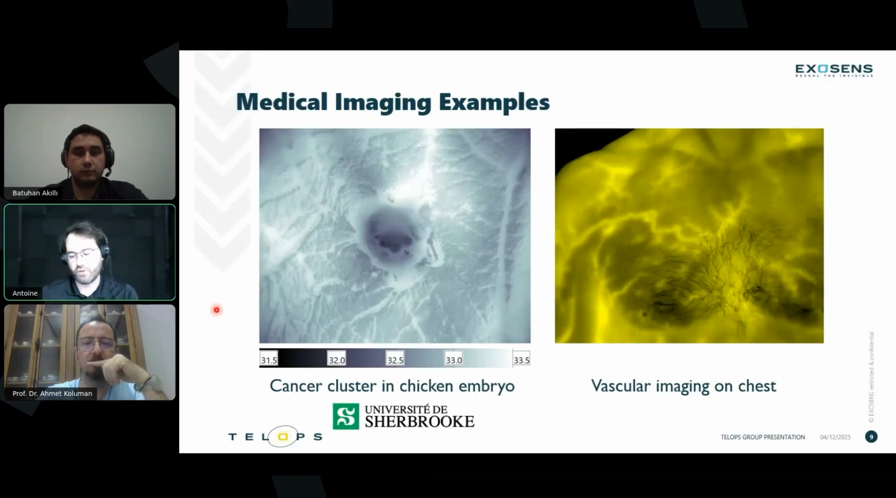So I'll show you a few examples that were taken with Telops cameras. One great example here at the University of Sherbrooke in medical research. They were looking at cancer clusters, so how to look at cancer clusters, spread, metabolic rate in a biological tissue. They were inserting cancer cells of different kinds in chicken embryos and then doing some imaging in there. And you can see those cancer cells are spreading quite easily. So a really interesting work happening there.